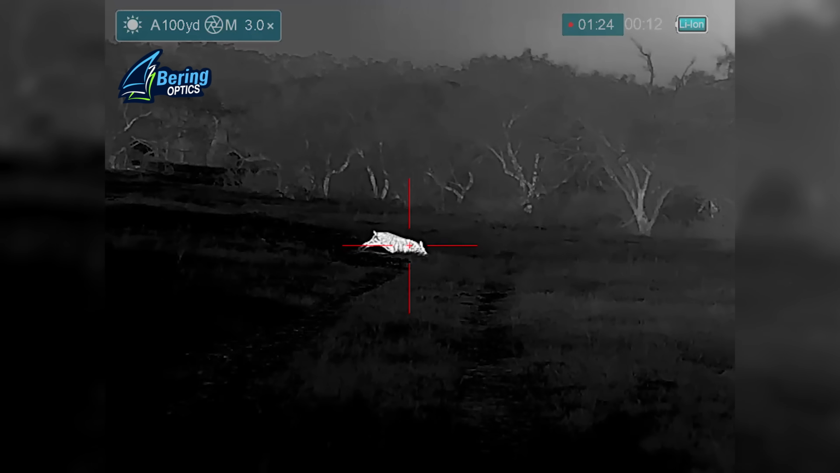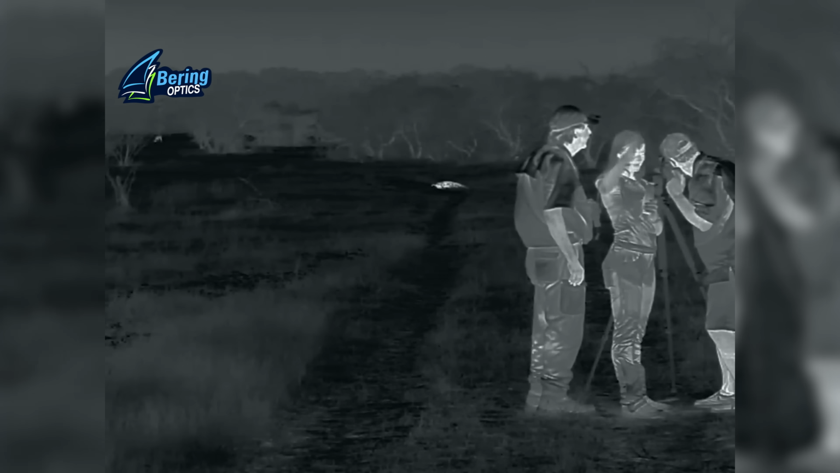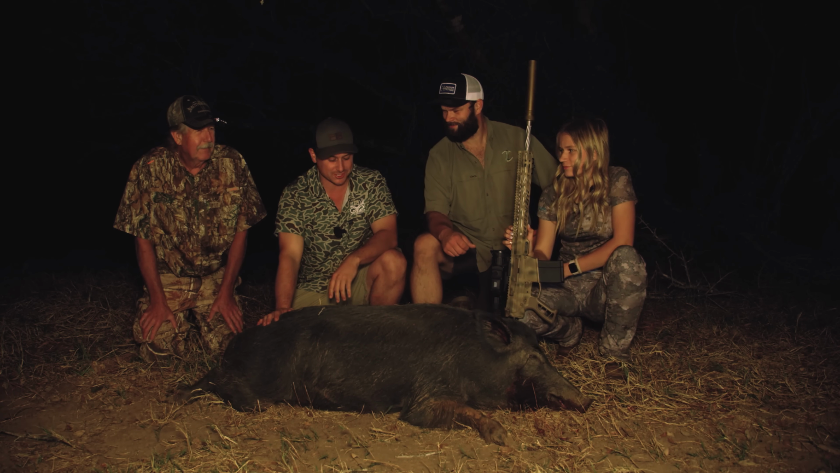So wham! Taylor drops this hog in its tracks, and gosh dang it, I mean, you could just see the excitement on her face. All right, that was the first one that she dropped right where it stood. All right, Taylor, I'd say it's got to be your biggest hog so far. Yeah, it for sure is. What'd you think of that?